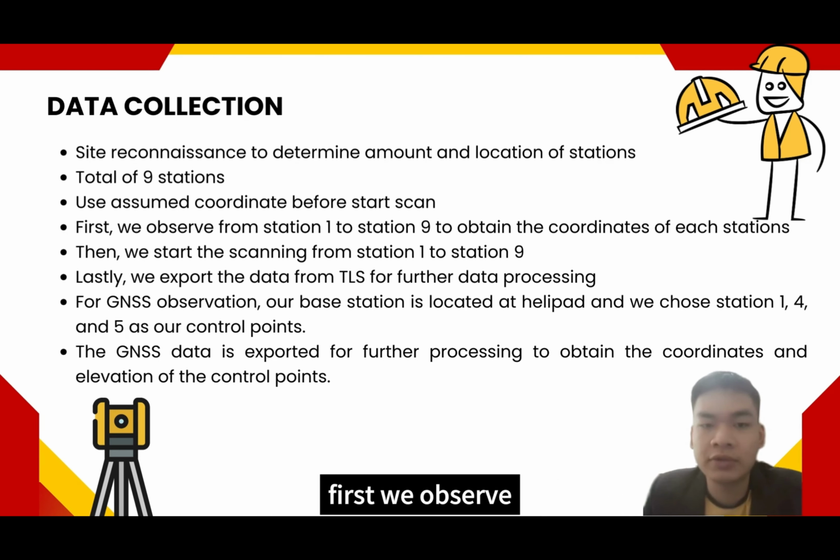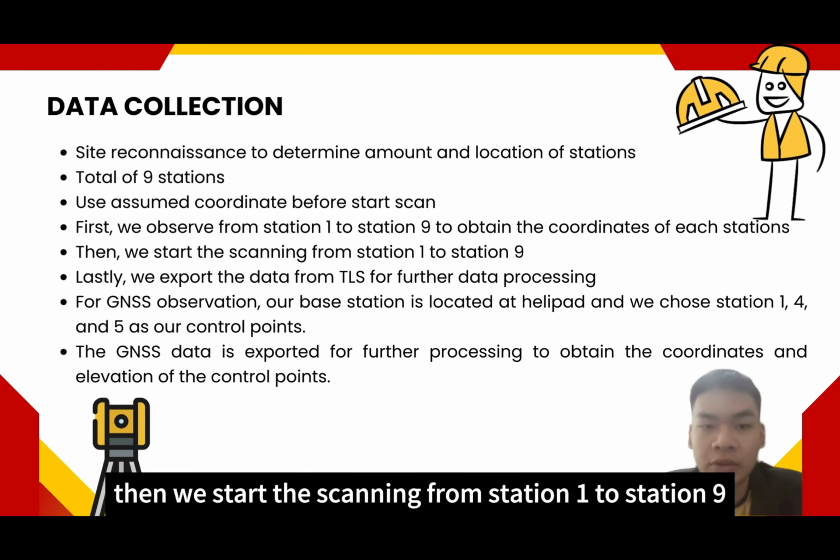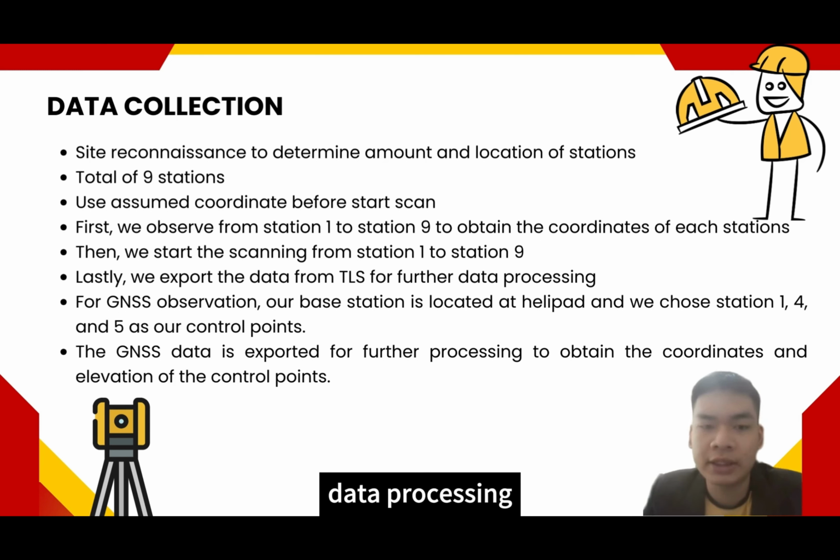First, we observe from station 1 to station 9 to obtain the coordinates of the stations. Then, we start the scanning from station 1 to station 9. Lastly, we export the data from the TLS for further data processing.